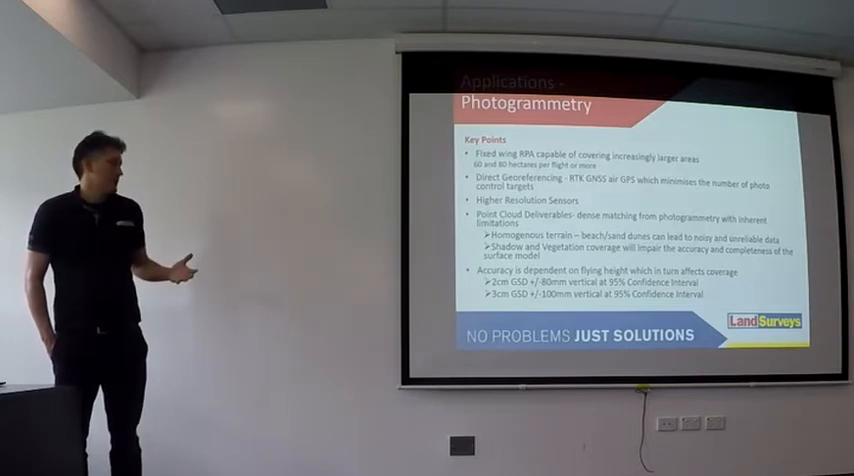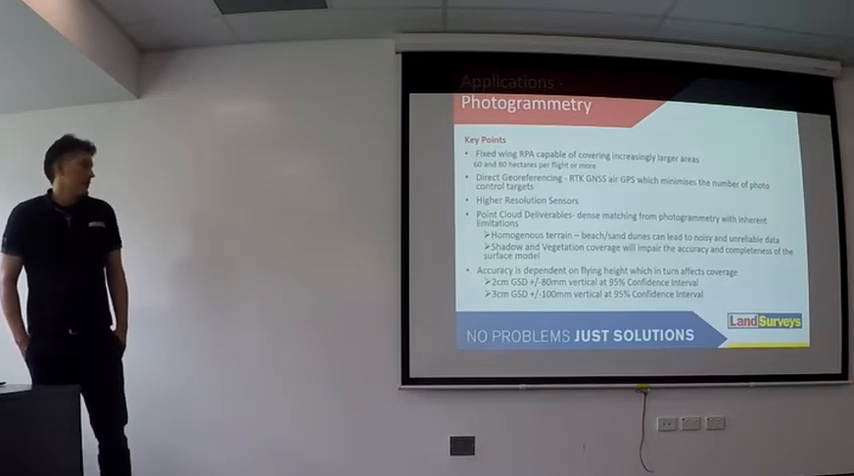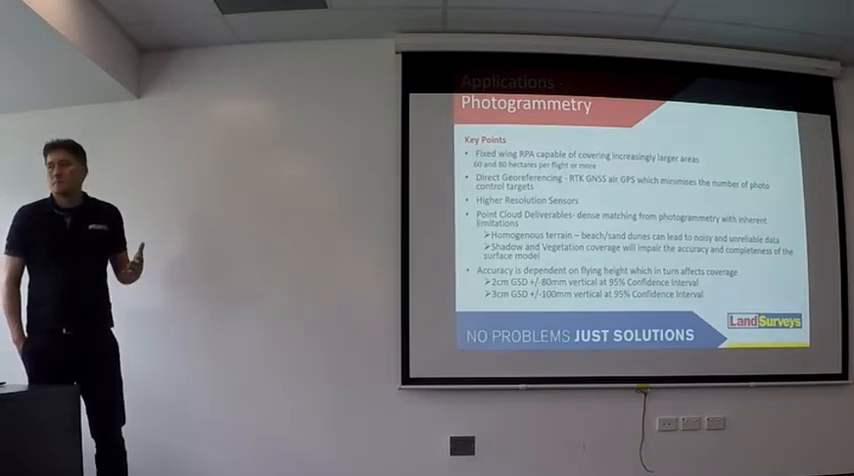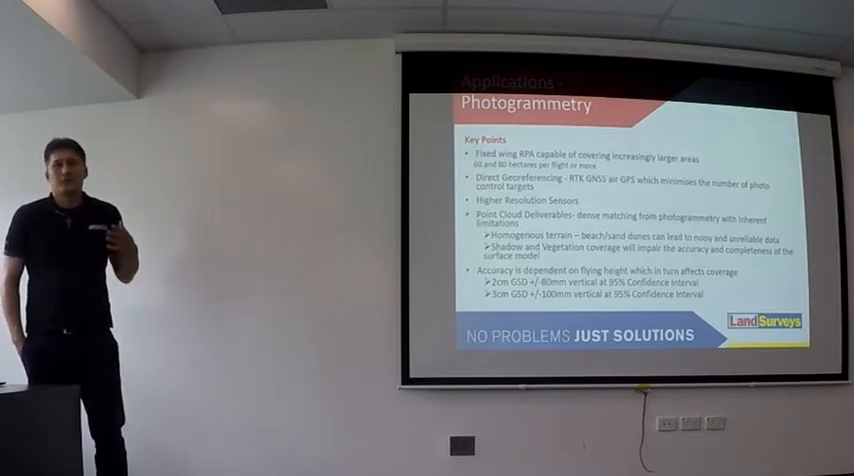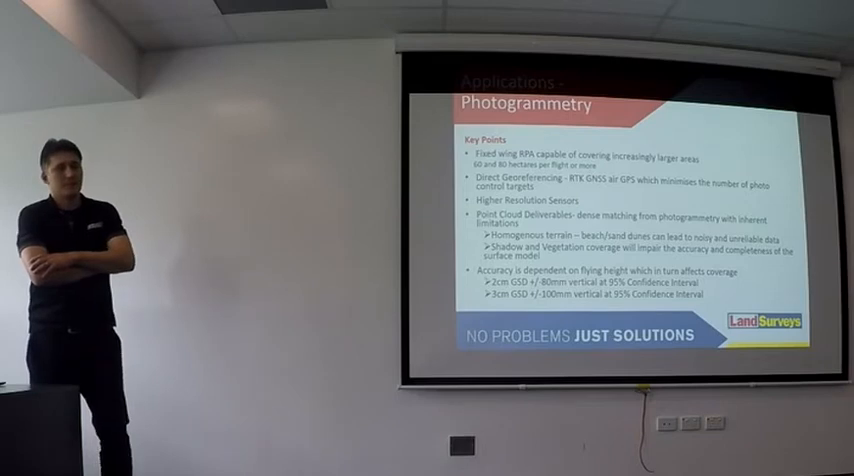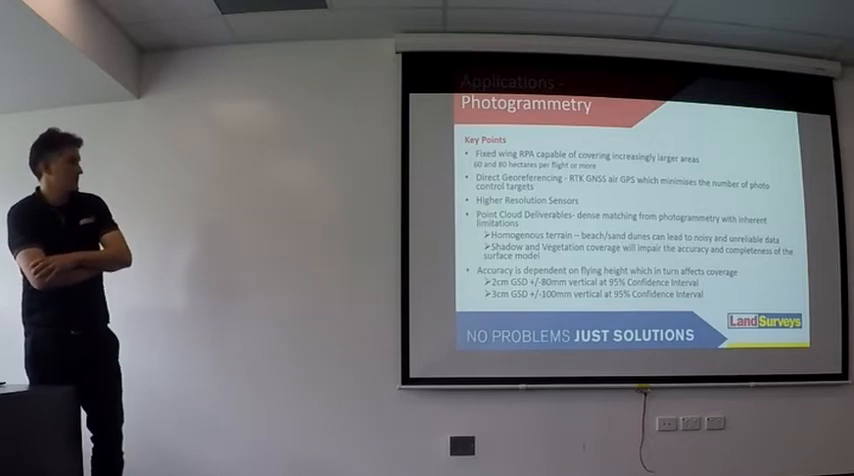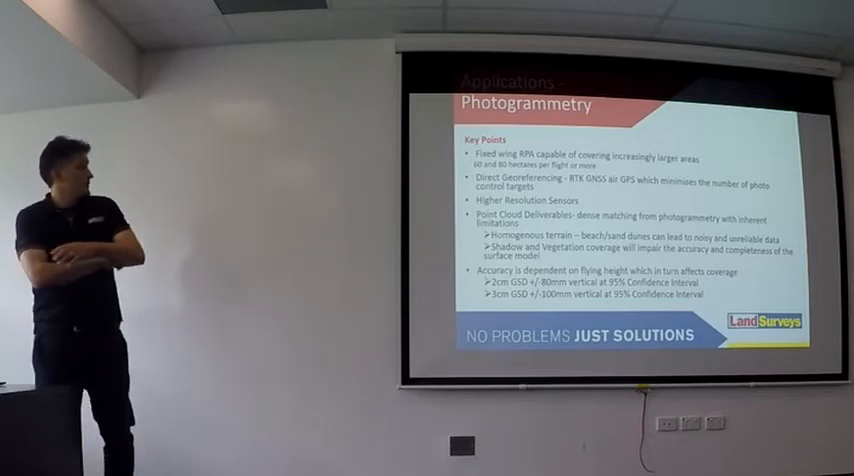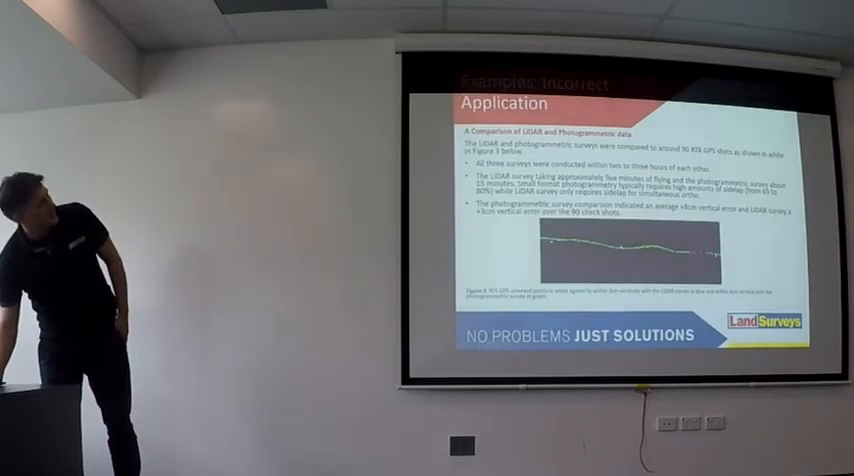Shadow impairs the accuracy of the model, and homogeneous terrain, such as roads, will have a lot of noise and isn't suitable for modelling. So point clouds from photogrammetry we really only do for natural surfaces and not built structures, whereas you don't get any of those problems with a LiDAR data set.